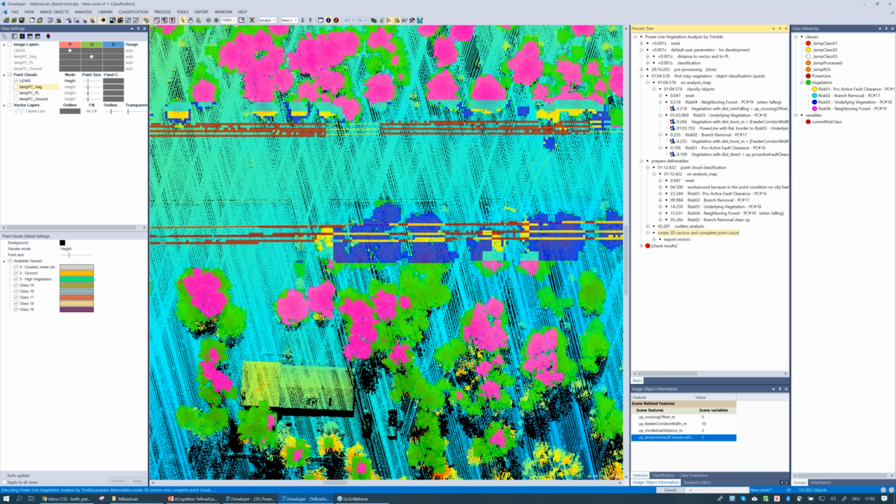We have our vector results, and we'll take a look at these now in the 3D viewer and get a sense of what are the deliverables that we've actually created here within eCognition.